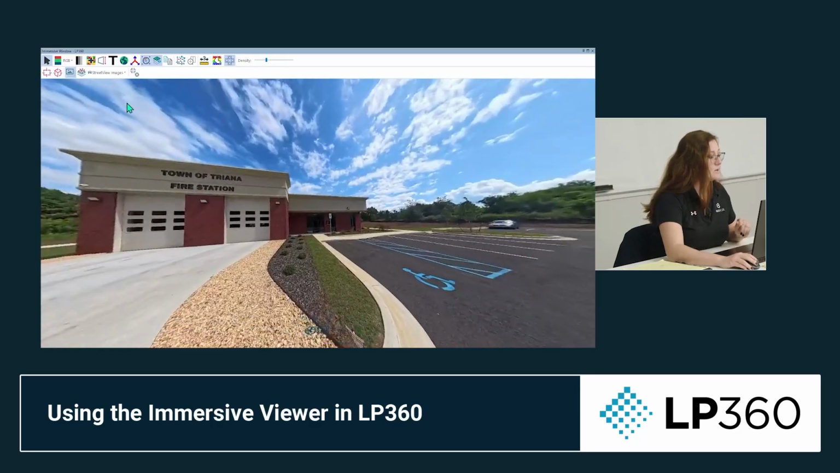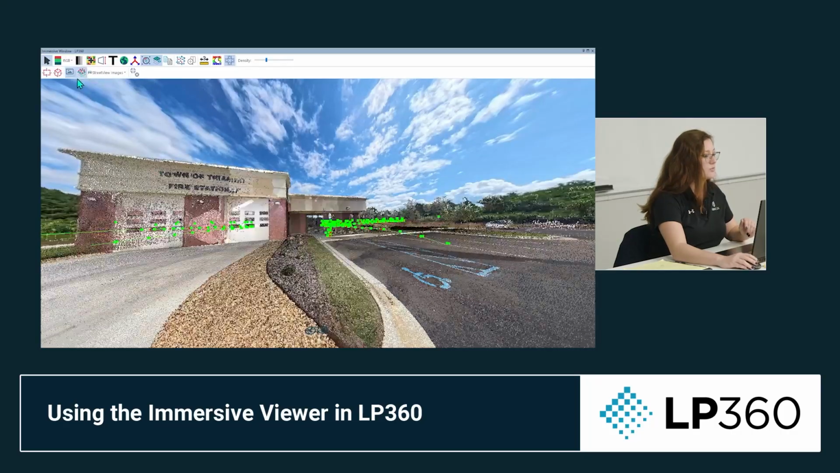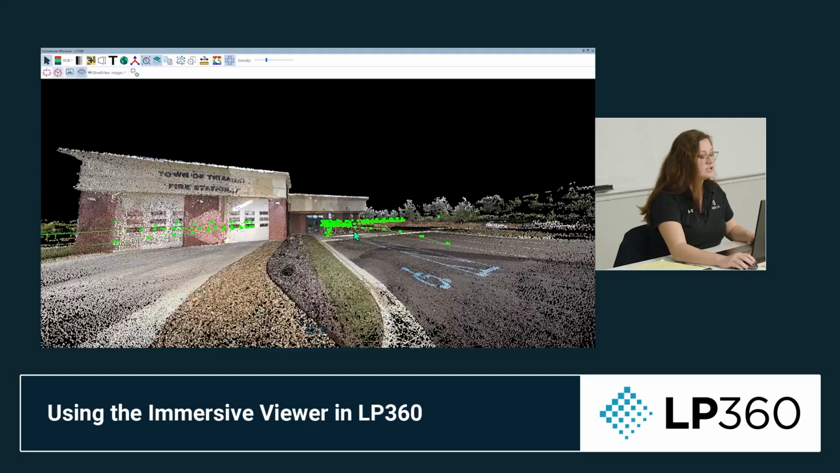All right. Now, in addition to that, you can also turn off your images and turn on your point cloud. So I'm actually going to do that really quick. So switch over to our point cloud, turn that off. You can actually see your full trajectory path here. If I wanted to turn that off, I can turn off my feature layers here. I can do some measurements.